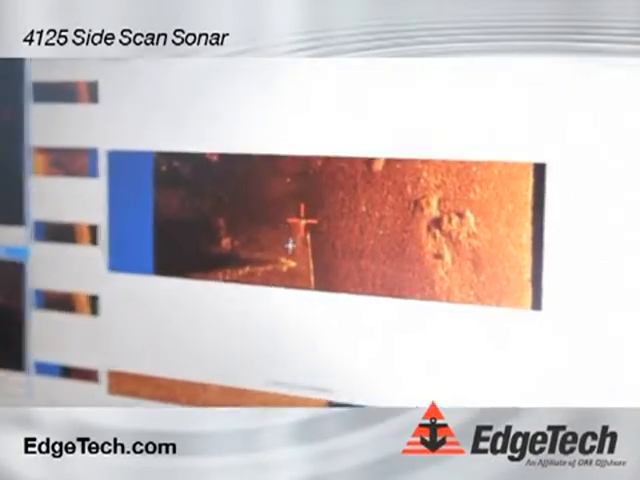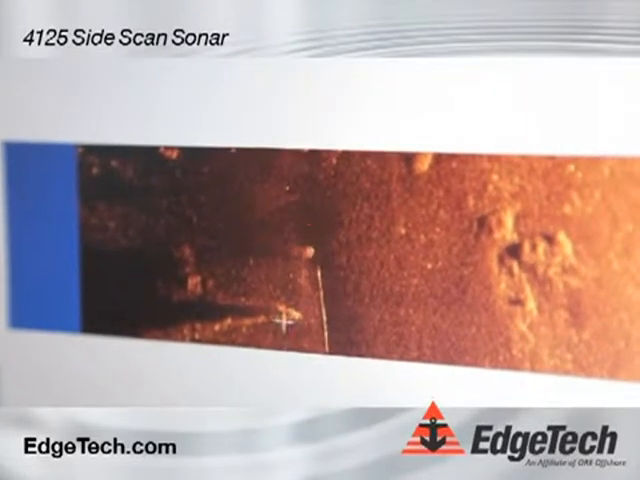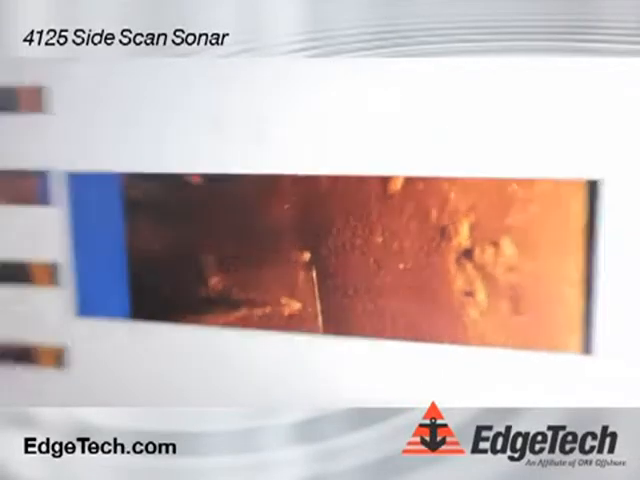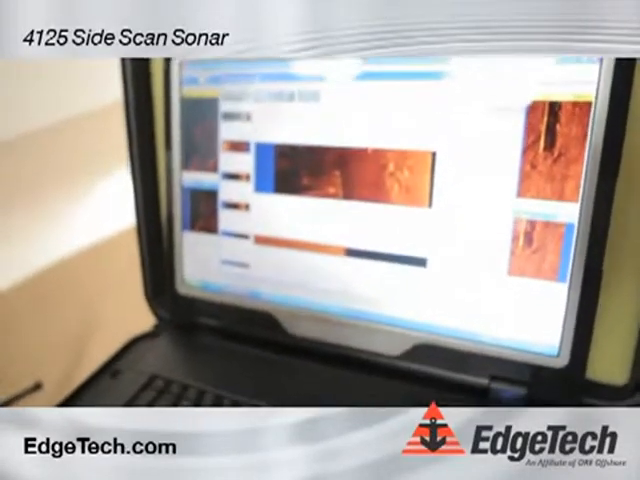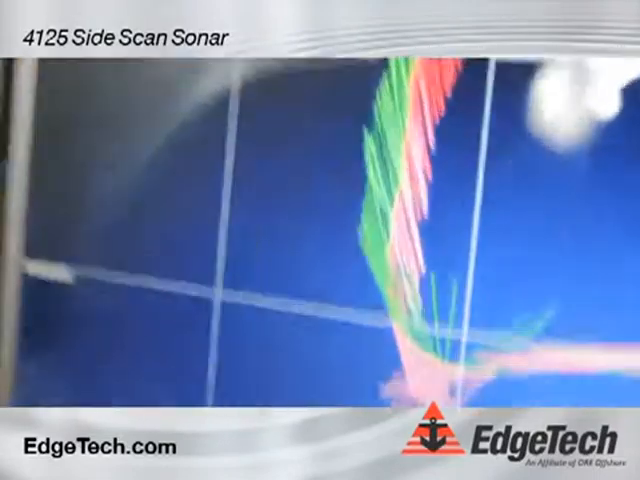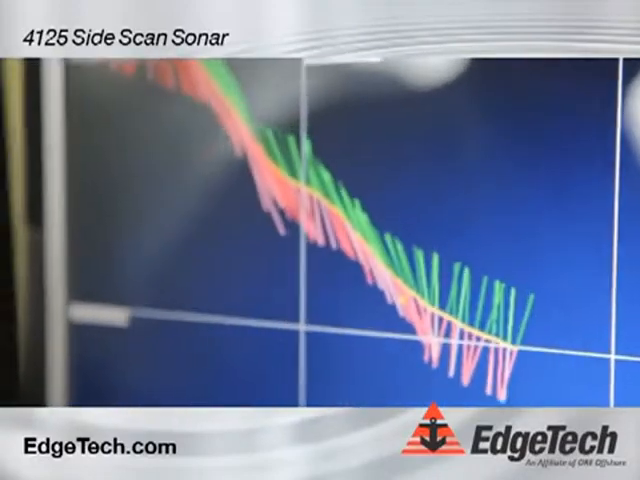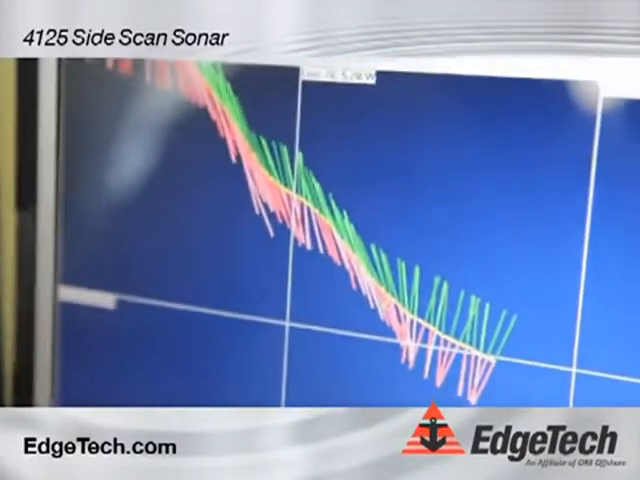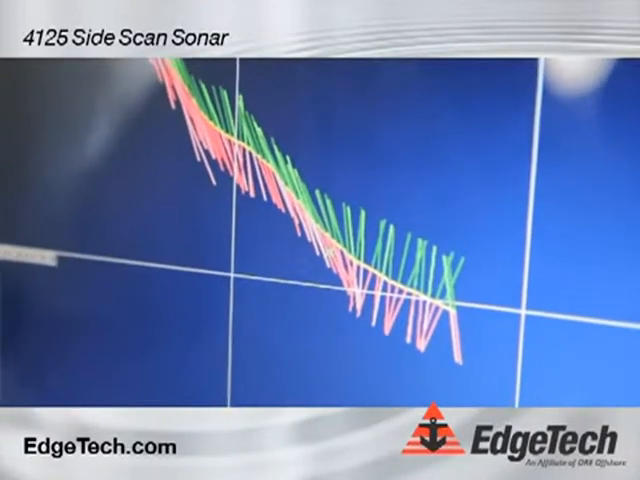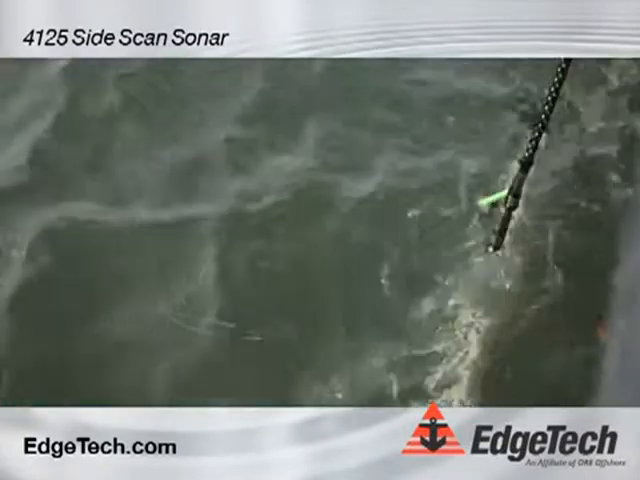You can also go ahead and take measurements on these pilings simply by clicking and dragging the cursor. We can get length, width, and shadow height, which tells us how high the target is off the bottom. Once we've done all that, we can save these targets to review them later. The targets are also saved in the Coverage Mapper screen. And here you can see the X, which indicates that target that we just saved. So if we wanted to go back and rescan that target, we can simply look at the coverage screen, bring the boat back around, and go over that X marks the spot again.